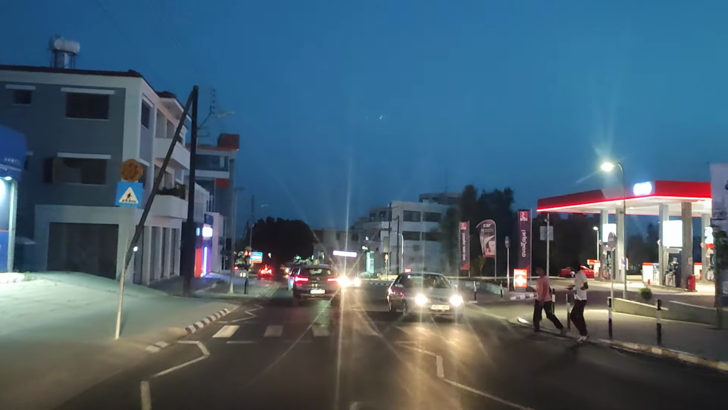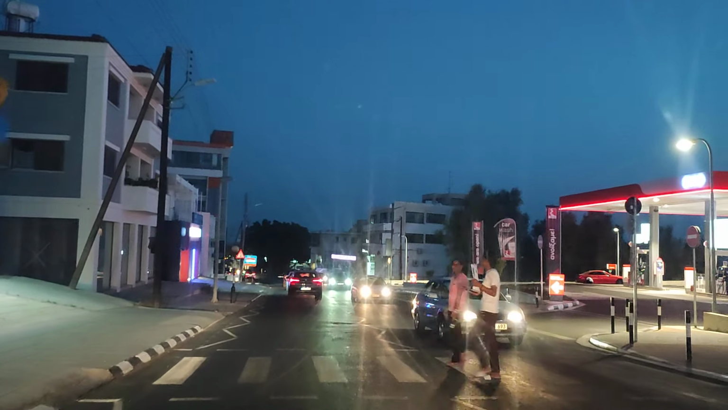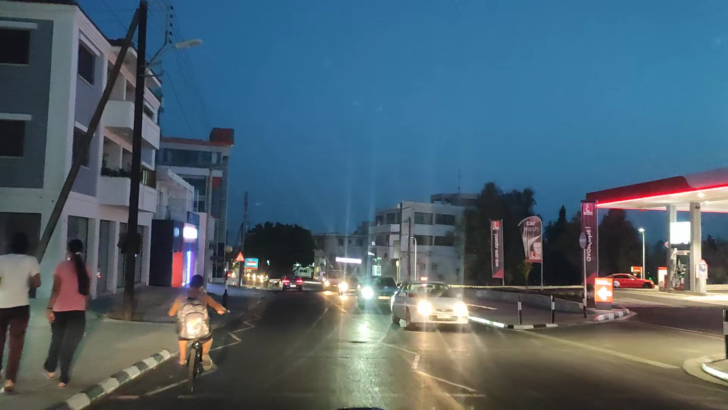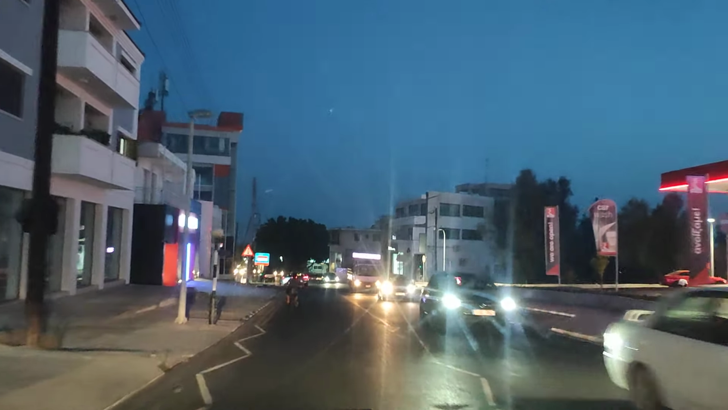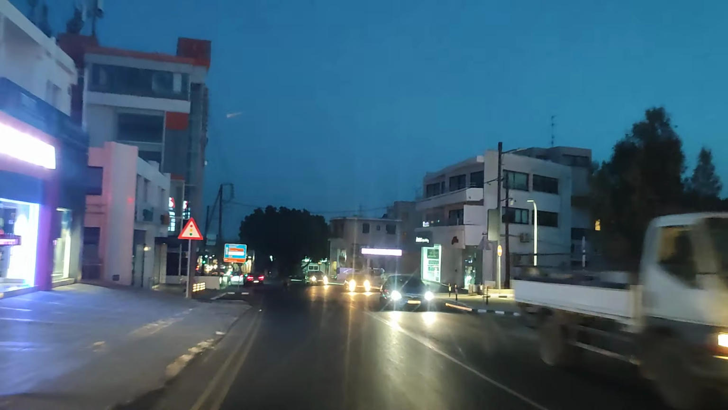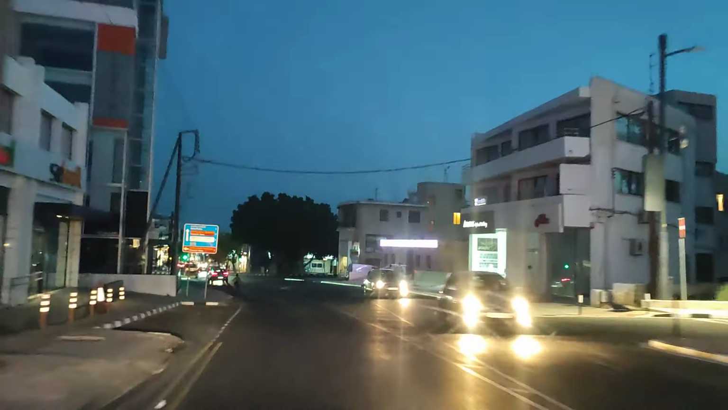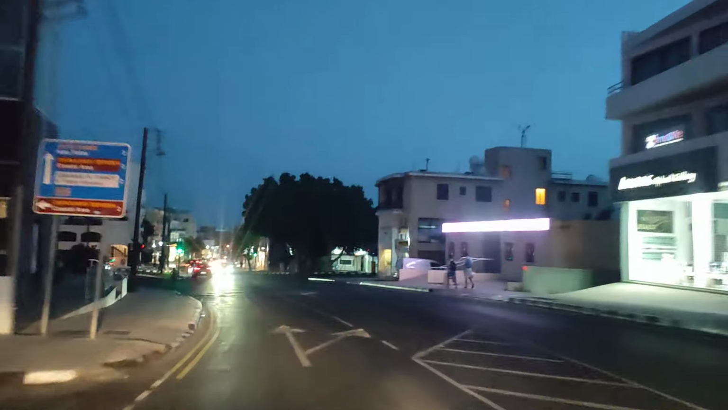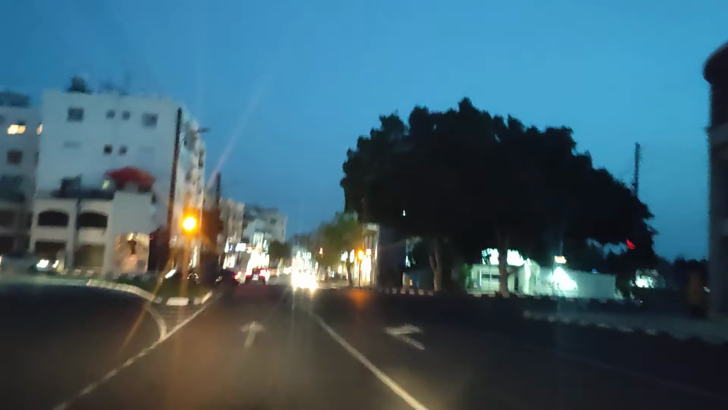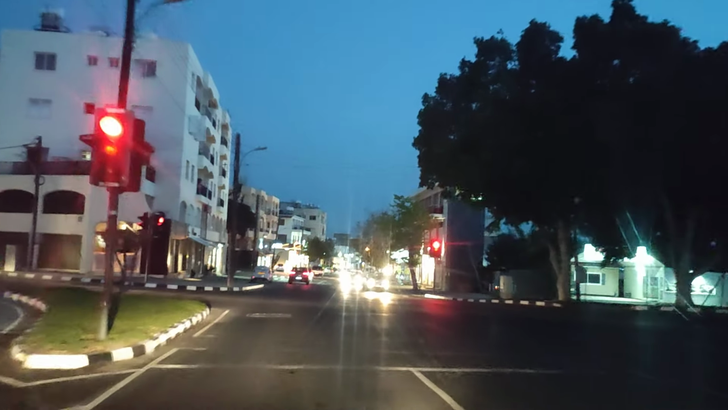See, no one actually notices people at zebra crossings in Cyprus, so please, when you are walking to a zebra crossing, don't assume. See that young idiot on a bike there, did you see him coming through? He almost hit the pedestrians, then he took his hands off the handlebars again. He obviously has a death wish, but there we go. This is what goes on in the island of love, which is downtown Paphos in Cyprus.